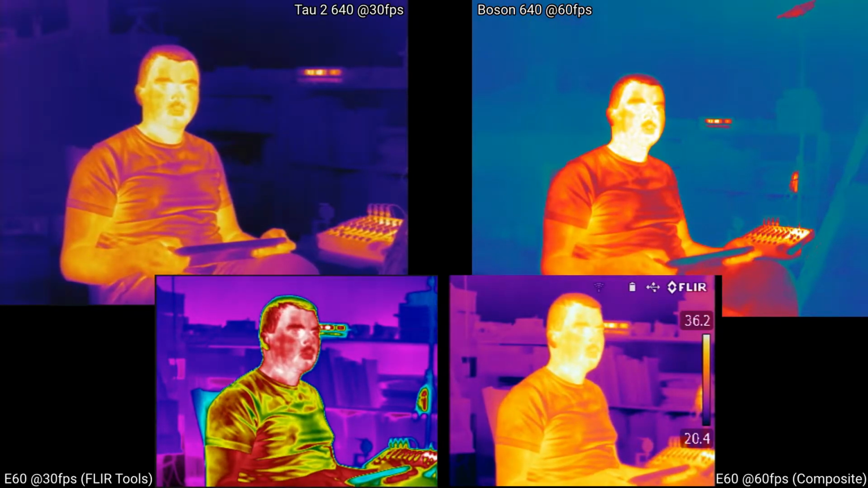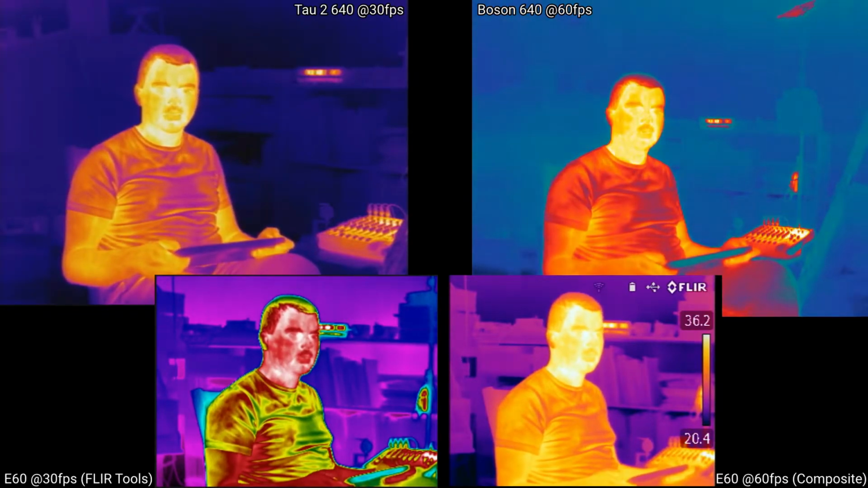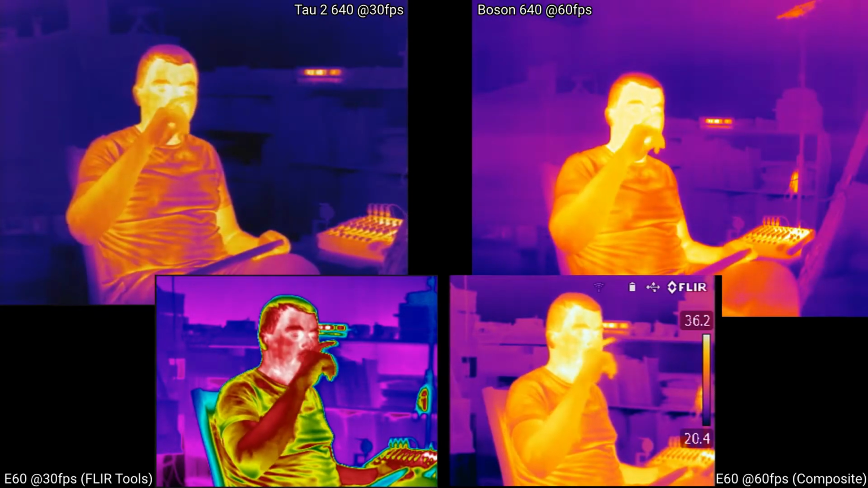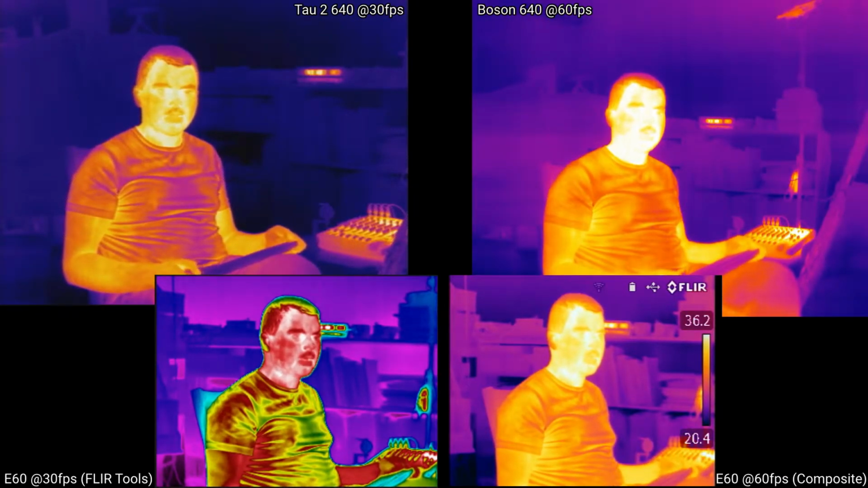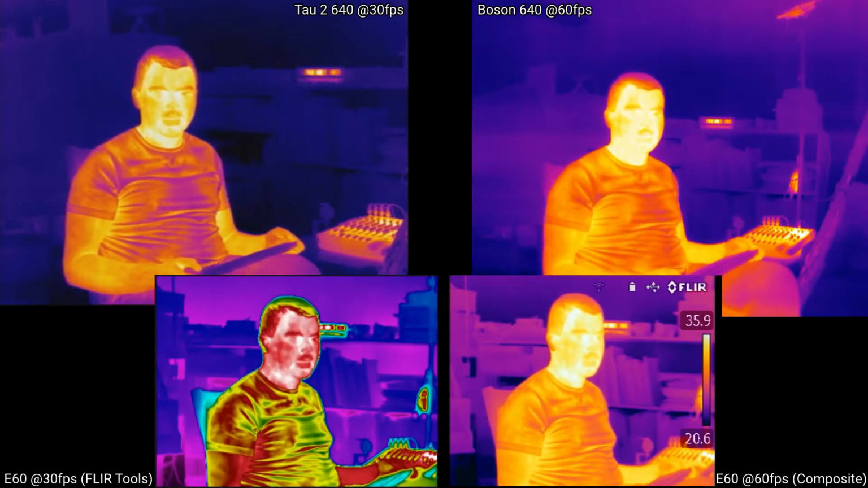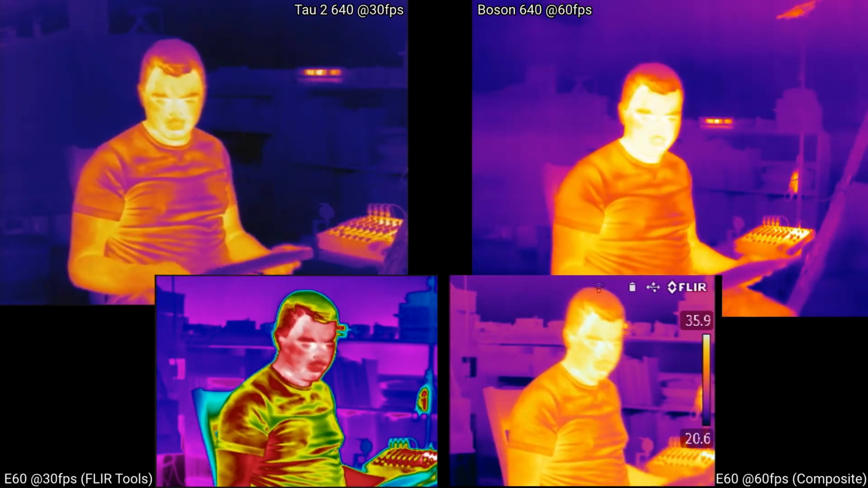The other thing, and we've seen it a little bit as this is going. I'm going to turn this back to, let's see, let's make these similar. But you've seen this a little when they're going, and then there you get it again. Another problem I've seen with the Boson is this little flickering, and that's effectively artifacts of auto-ranging. It tries to auto-range really fast, and I don't know why. I'll show you in a second how slow the Tau 2 does it by default, but the Boson is set to 7,500 out of 8,000 or so that it can go to, and it's still flickering this quickly. But if I go out of frame,